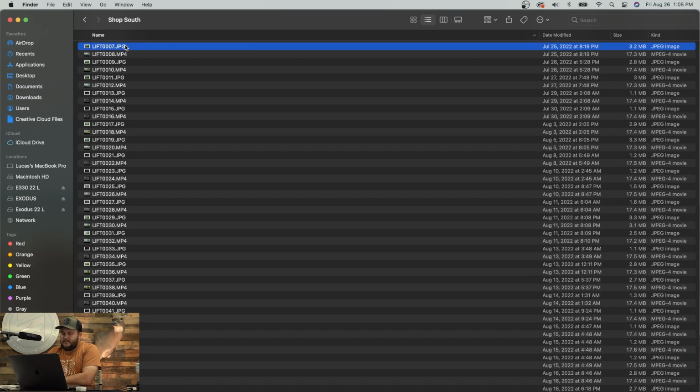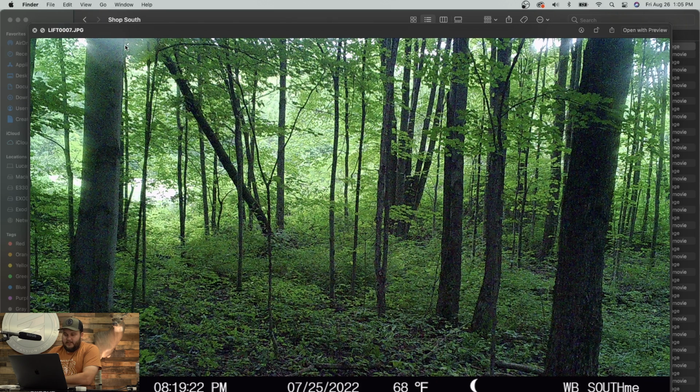All right, so July 25th, we hung this camera. As you can see with this one, we're in kind of a wooded spot here. It's not too terribly thick, but it's on the edge of a fallow field. About 100 yards behind the camera is the line for private, and then it kind of goes uphill into the bean field.